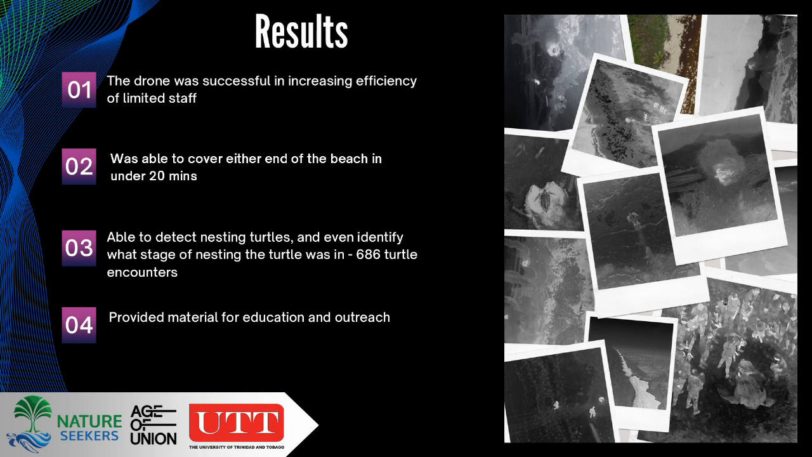We realized that the drone was definitely successful in increasing the efficiency of the patrols for the rangers. So we were able to move from just saying, okay, John, tonight you're in zone 1 and 2, Sheila, tonight you're in zone 3 and 4, to saying, guys, we're noticing heavier nesting numbers in zone 5 and 6. So John, you're in 5 and 6 tonight. Sheila, I saw a lot happening in 7 and 8. We're putting you there tonight.